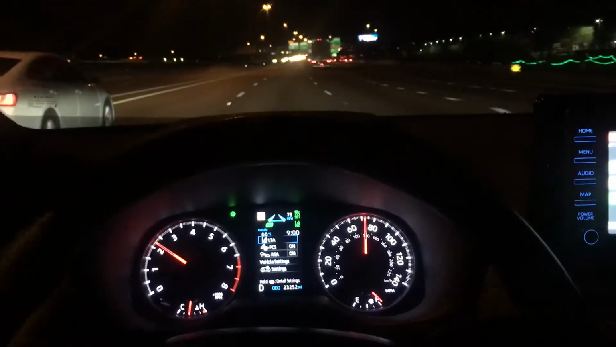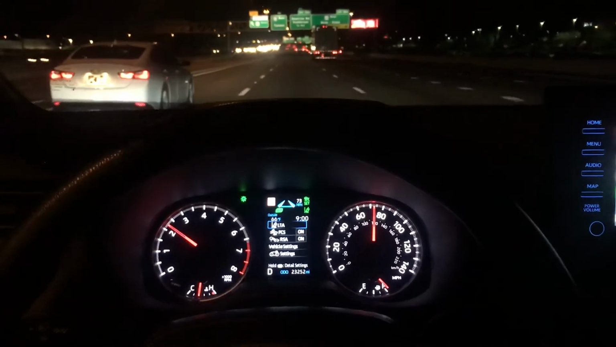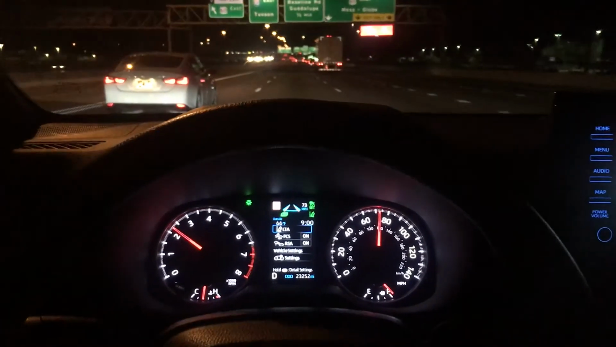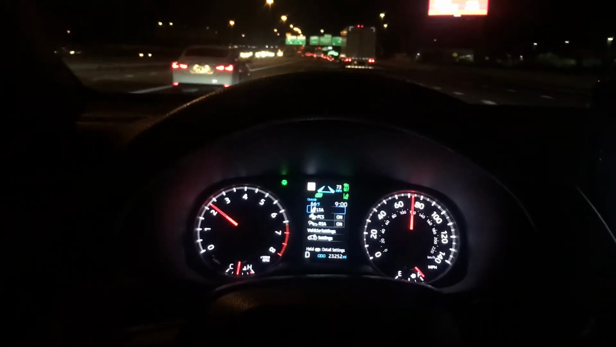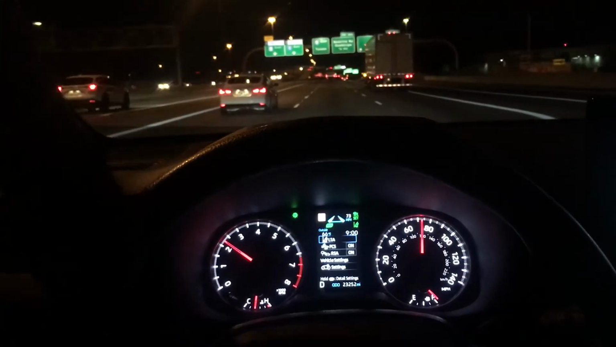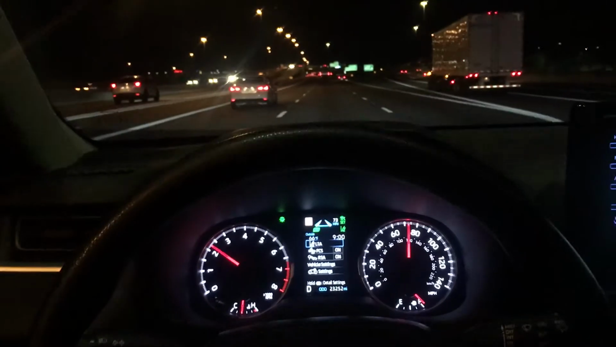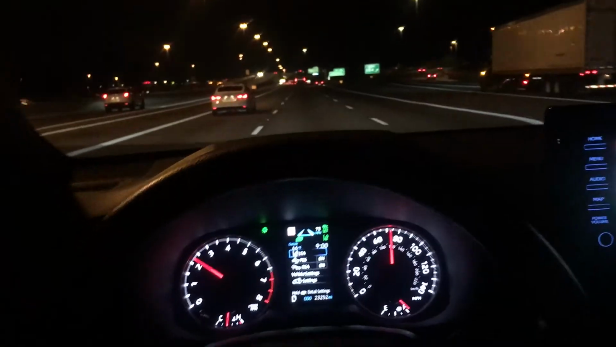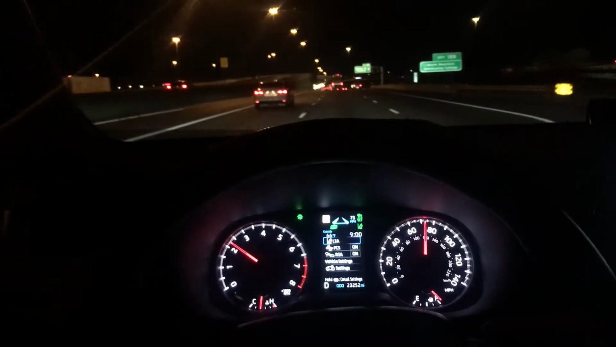Well, now you have a good idea of how the RAV4 with lane guidance works at night. Not too shabby. I would give it from a 1 to 10, I would give it about a 9, honestly, because I'm not expecting it to make it around that curve at 70 some odd miles an hour.